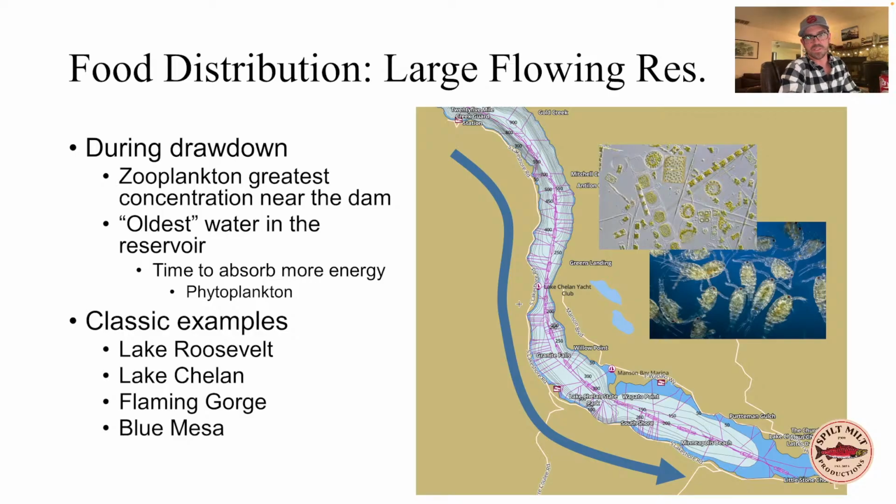There's a couple reasons for this. First of all, water near the dams is the oldest water in the reservoir, right? So water's coming in at the top of the reservoir through the tributary rivers, and it's moving down reservoir.